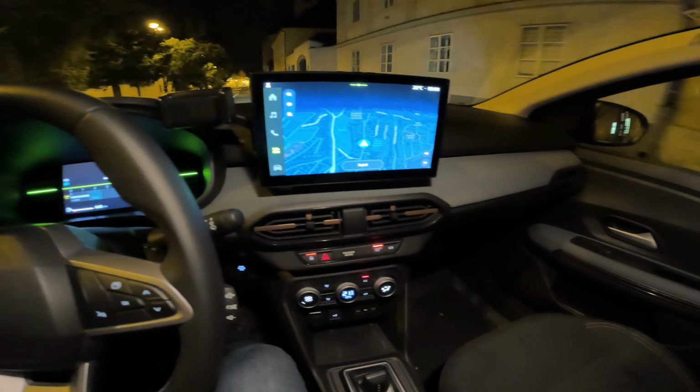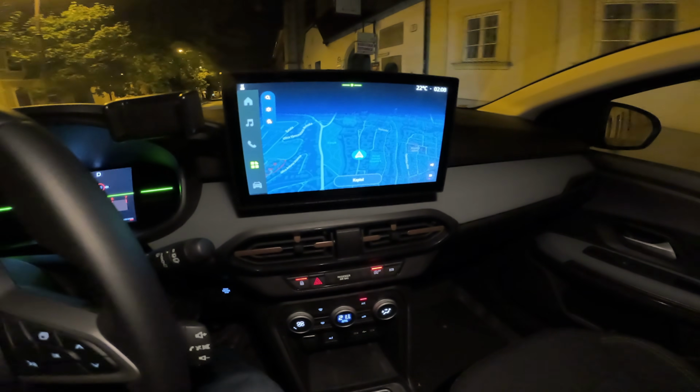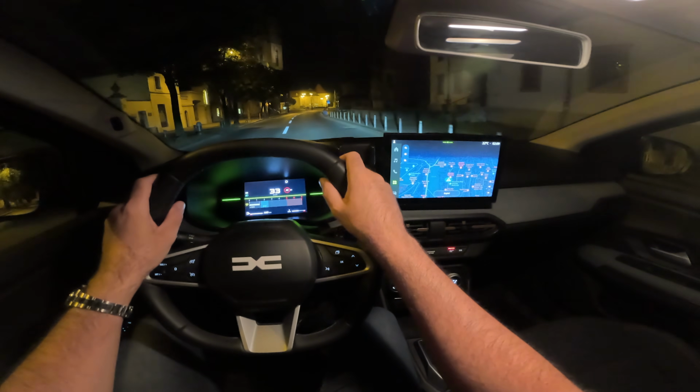Alright, there we go. Now we have it. And actually, very lovely view of the buildings. Not sure how much the camera is catching it.